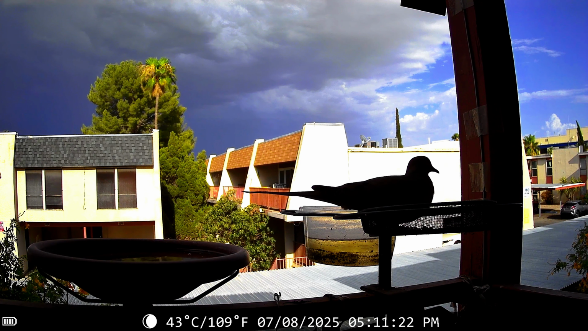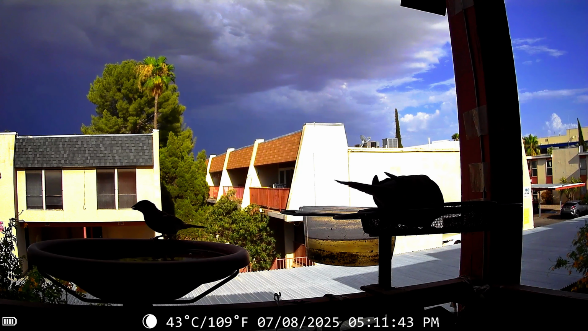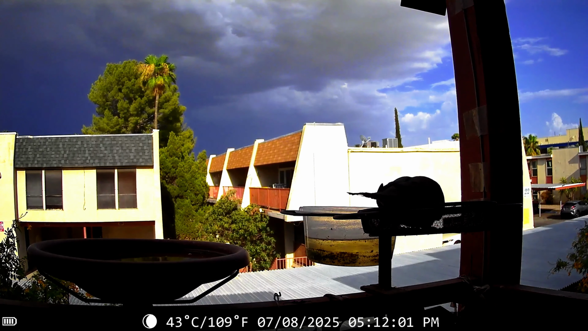But at any rate, I wanted to show this one, and I'll put the description of the camera in the description below. Along with my other cameras, I plan on having quite a bit of fun with this.